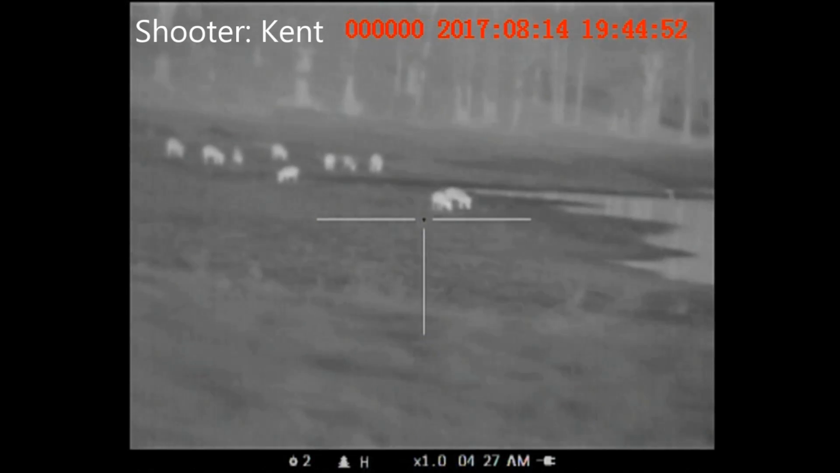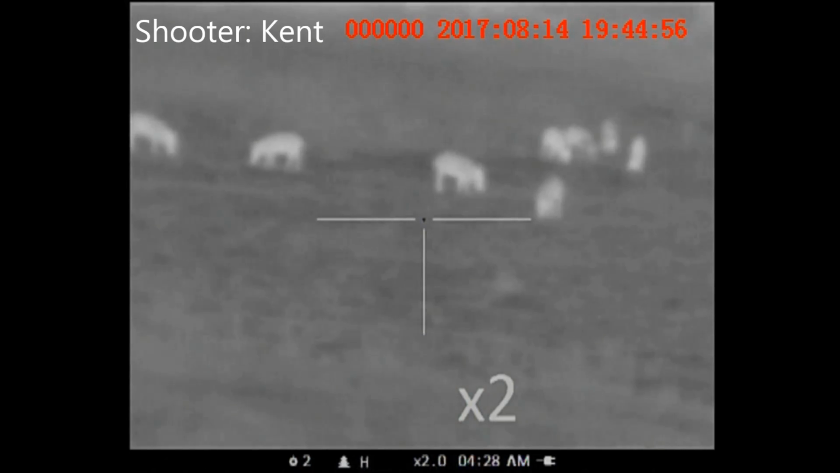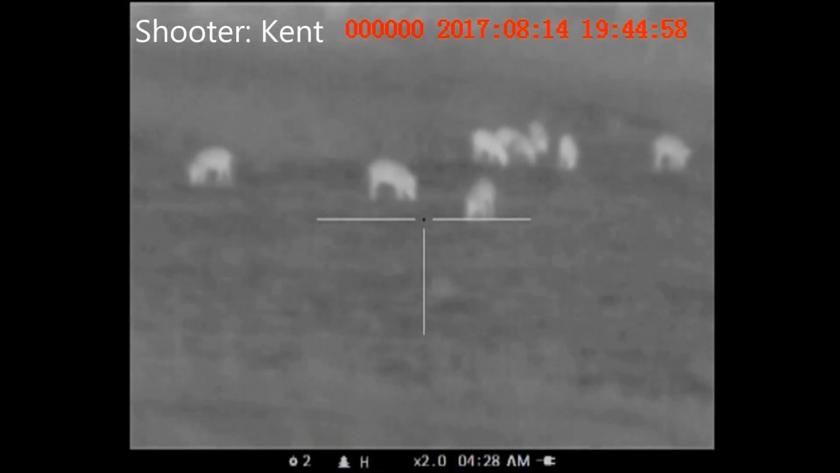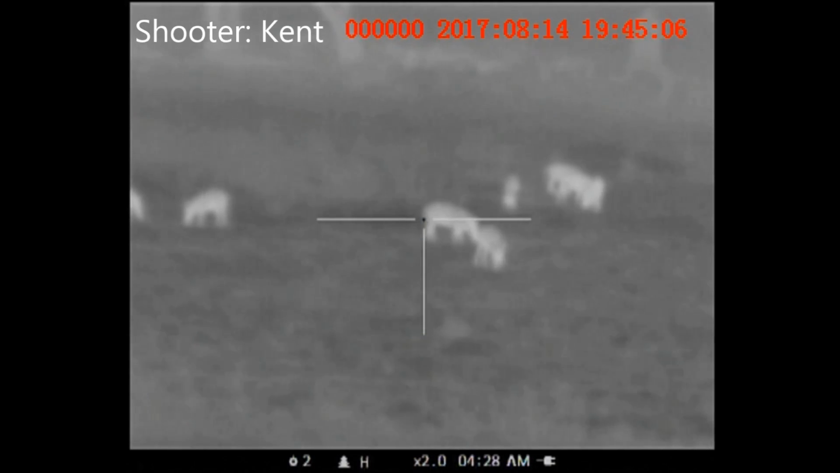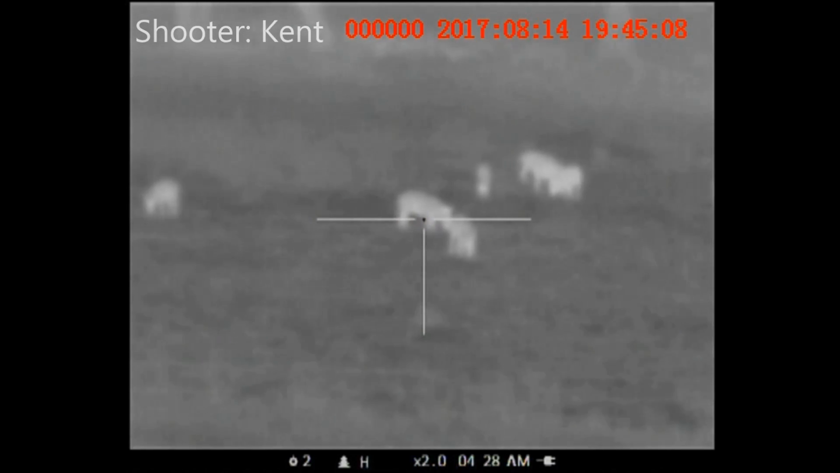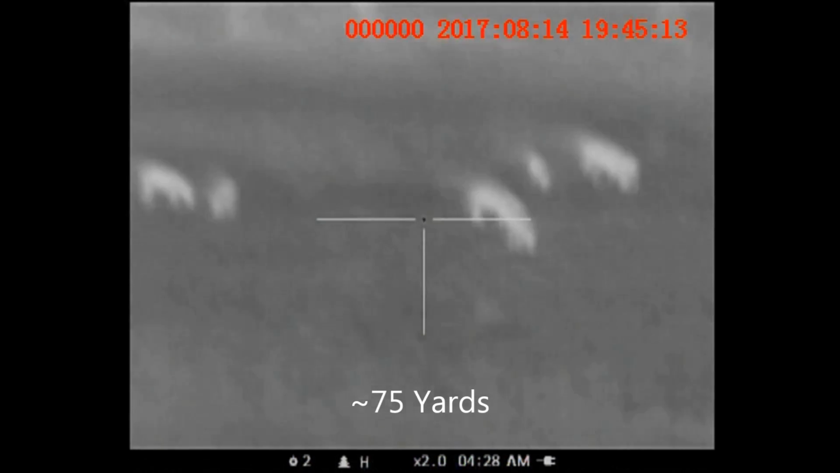So here's the view from Kent's rifle. He's scanning the group, selecting a target. Alright, you're happy? Shooter ready? Here we go. 3, 2, 1.